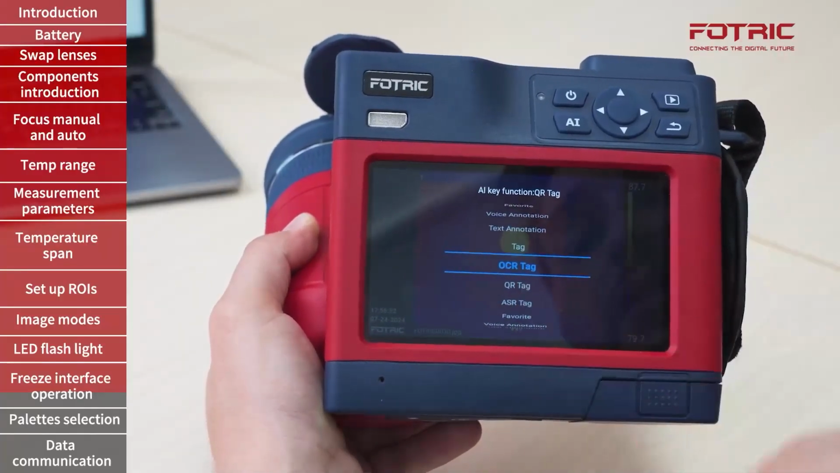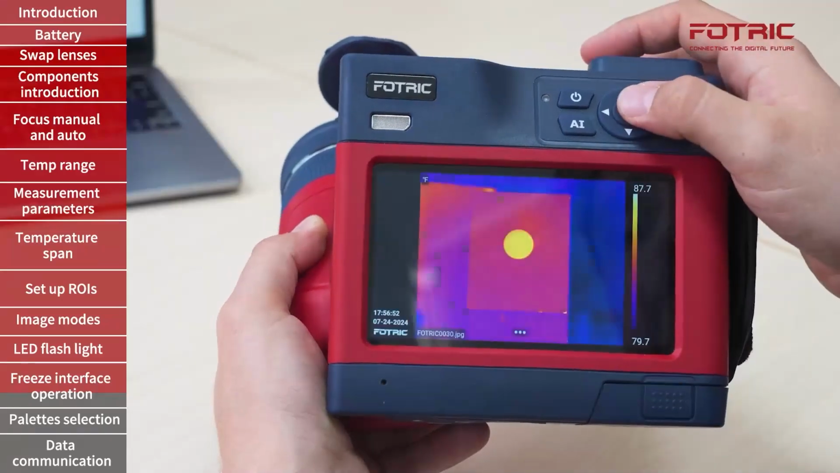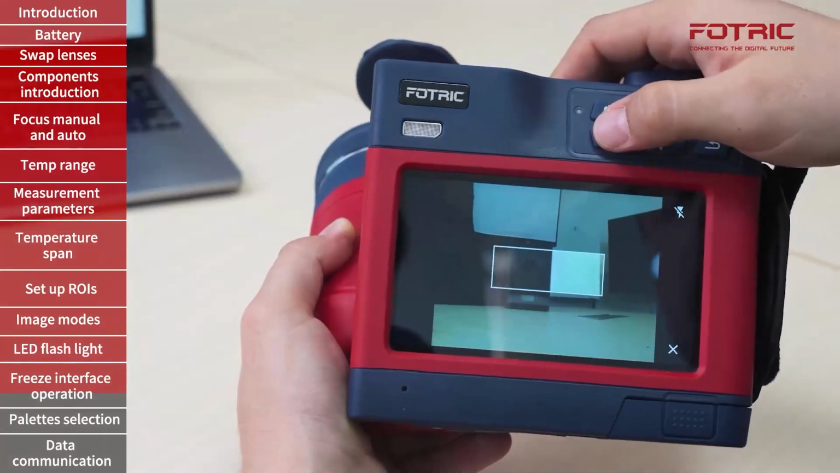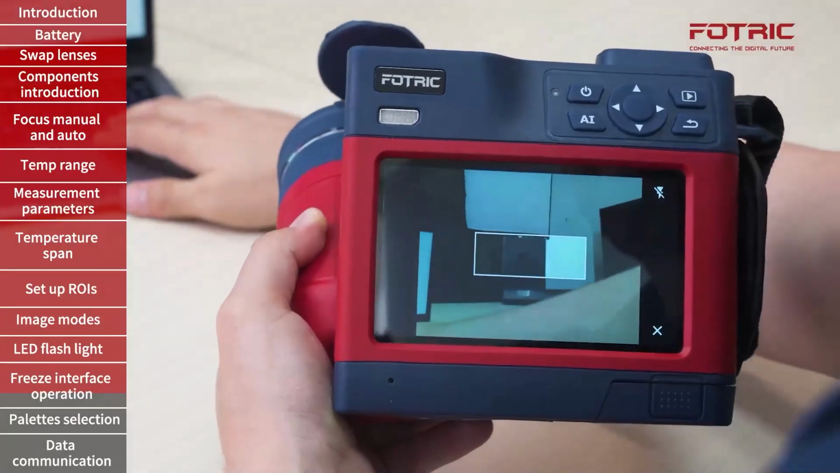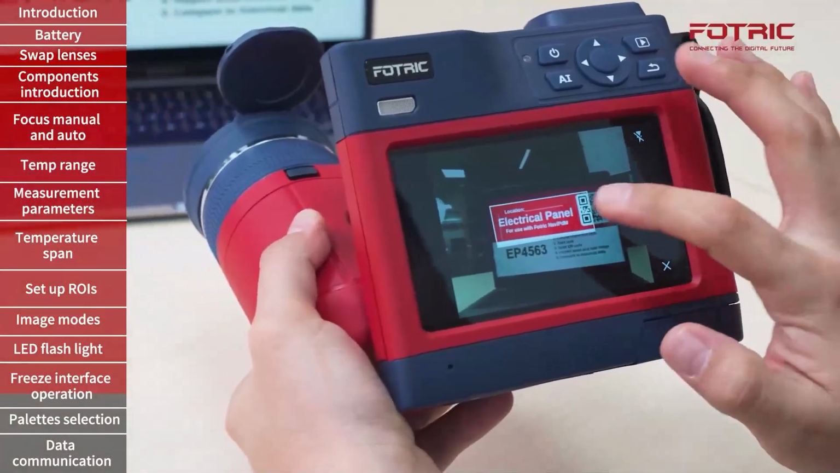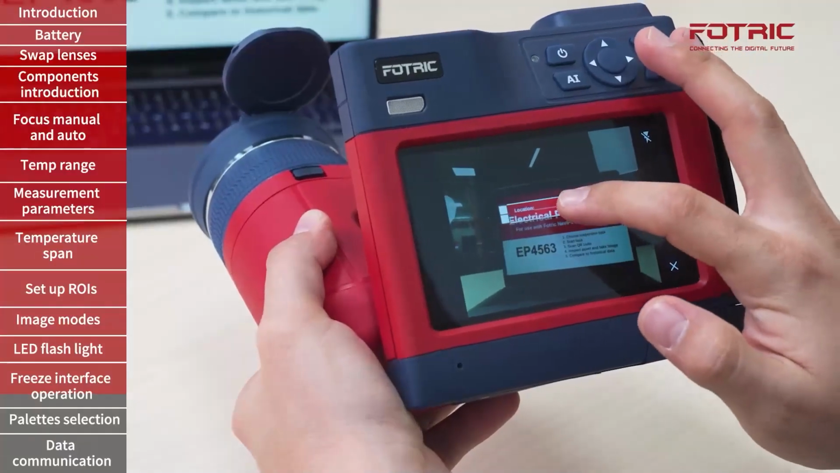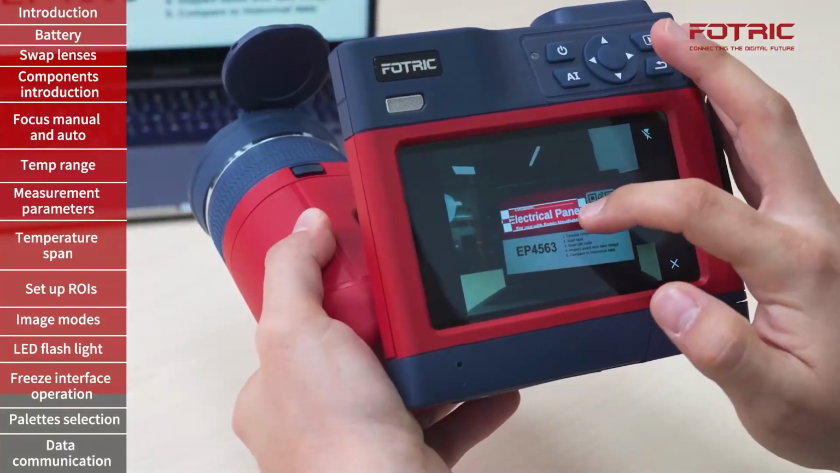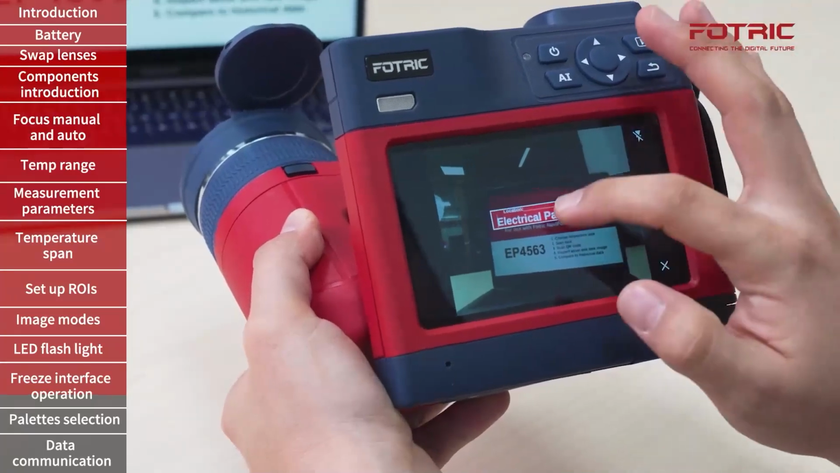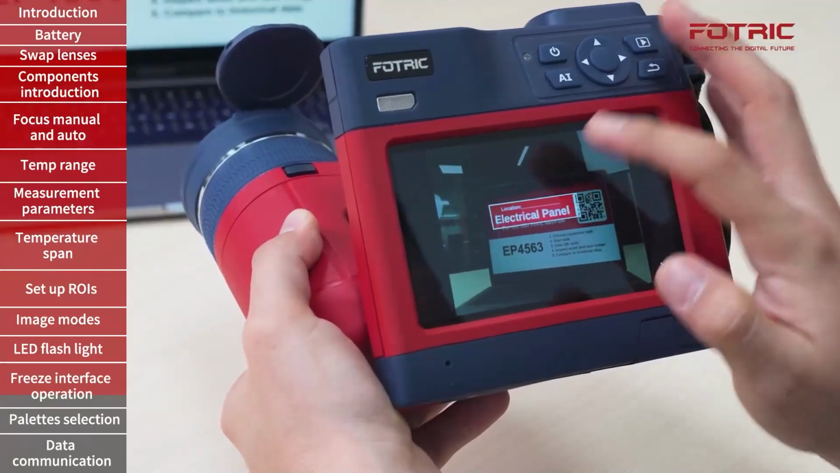So once again, let's say OCR tag, and I press the AI button twice so I can start doing that. Let me find a different one. In this case, I'm going to do electrical panel. I'm going to adjust the size of my window to make sure that I only get the text that I'm interested in. Right there. Actually, let me just add location as well.